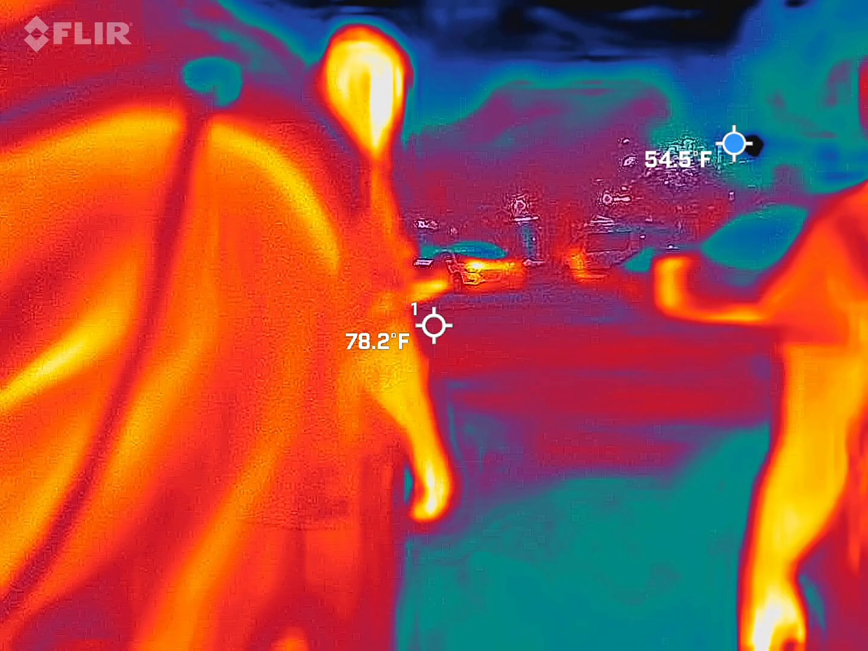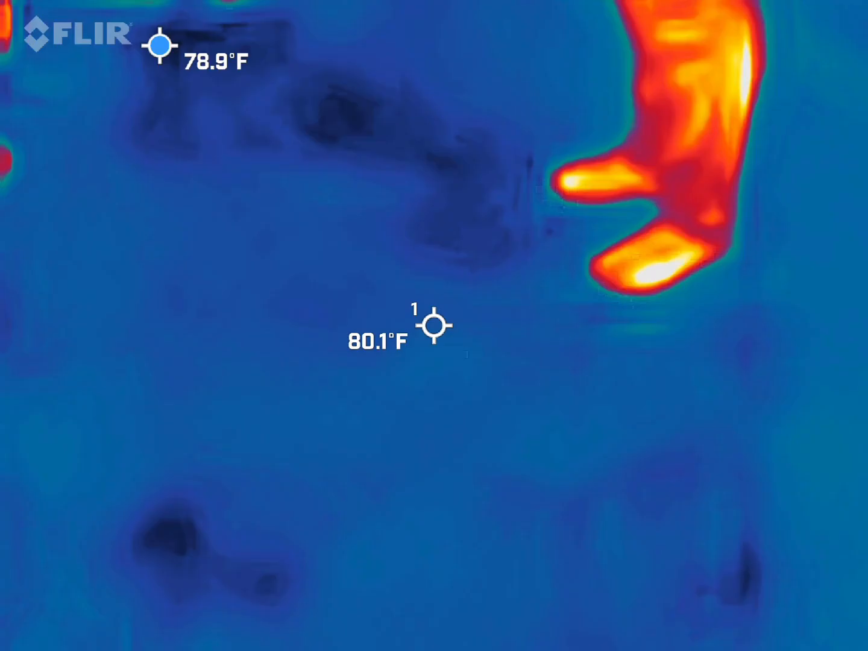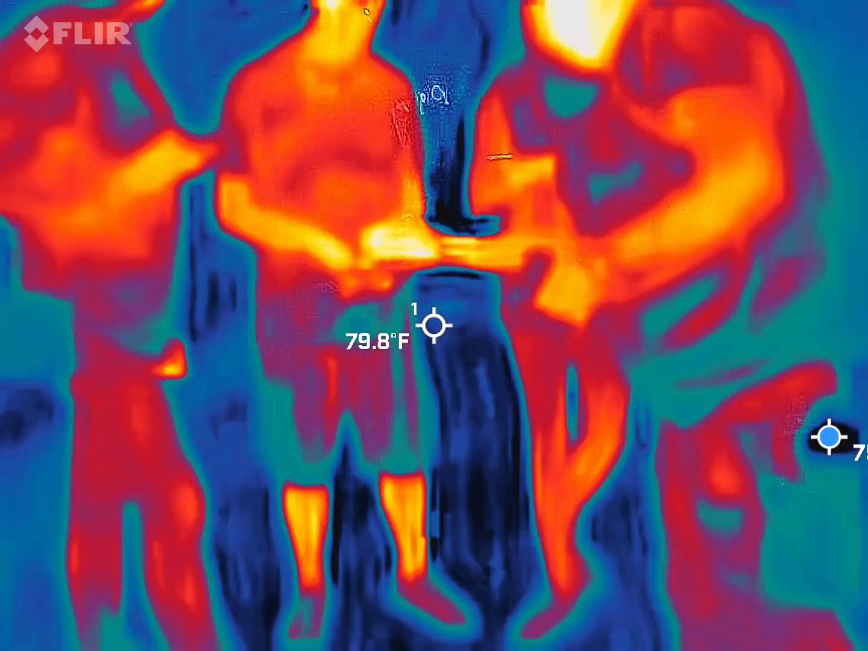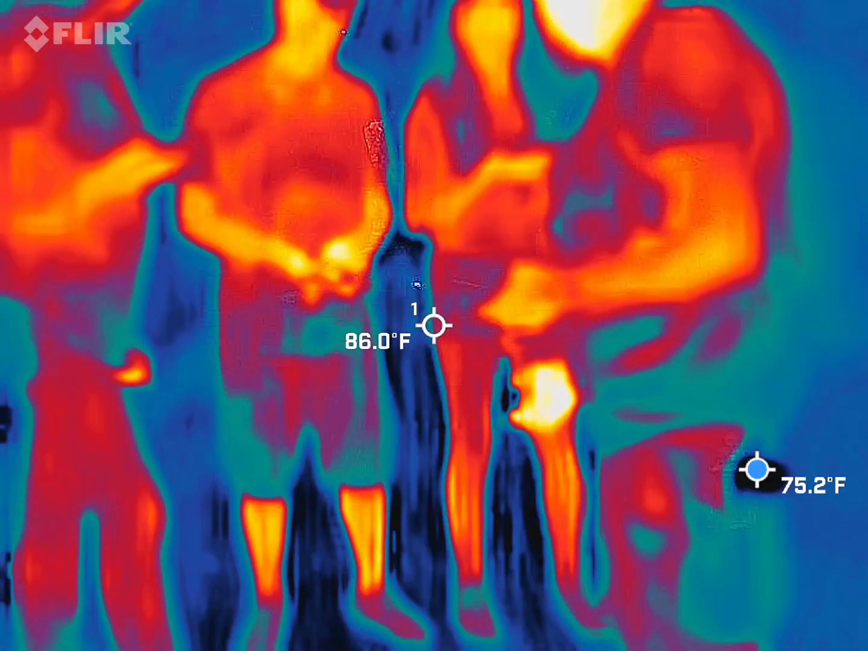All right, let's wrap this one up. Let's pull everybody back to the card reading. There's a button on the inside. It's the power button, so you can turn it back to hearing our night vision.